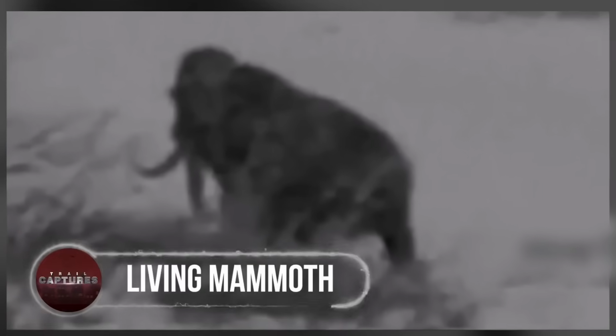Living mammoth. Show me something more disturbing than this one. Long, curved tusks, a huge trunk, a fatty hump on a massive woolly body. All these features belong to a living mammoth that was filmed in 1948 in Russia. The great animal from the prehistoric times was actually seen roaming almost 60 years back and was captured during World War II by a German photographer.